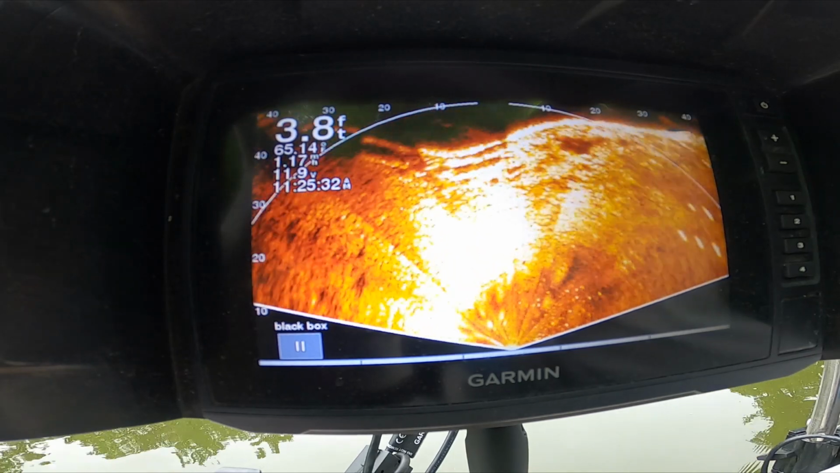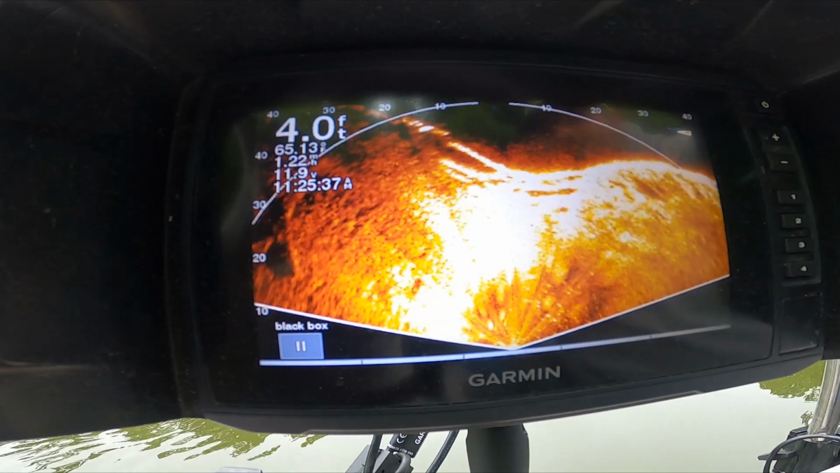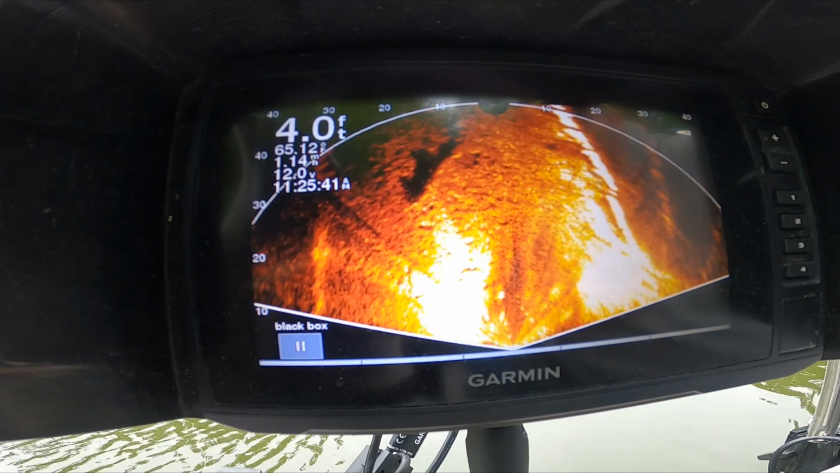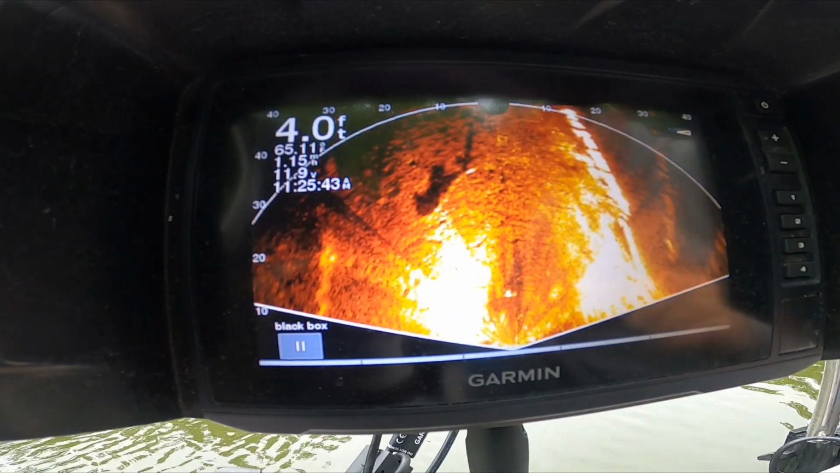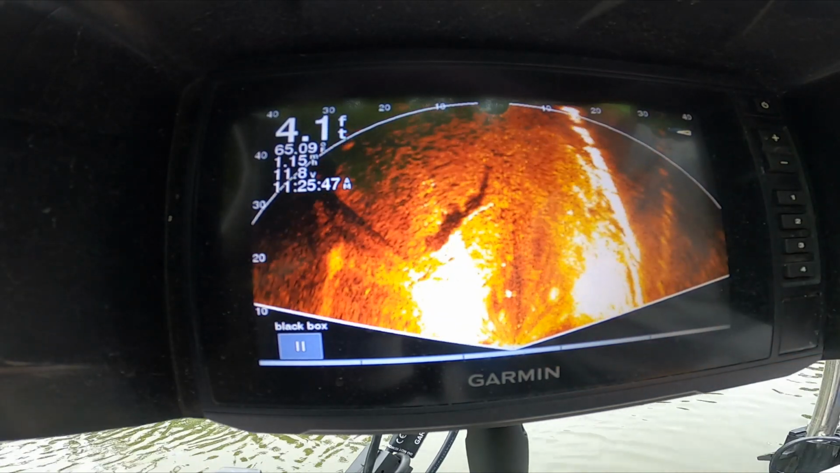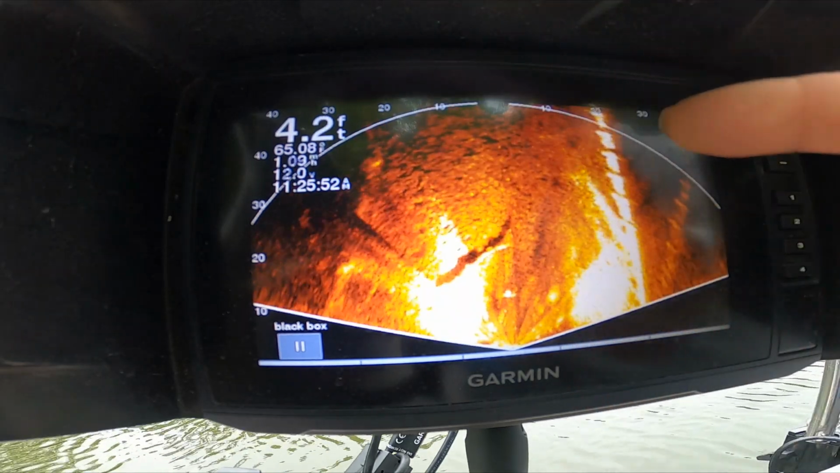That's the shoreline over there. You can see there's some rocks and it comes out around in a little loop. There's a log right there laying on the bottom. Shoreline, shoreline.